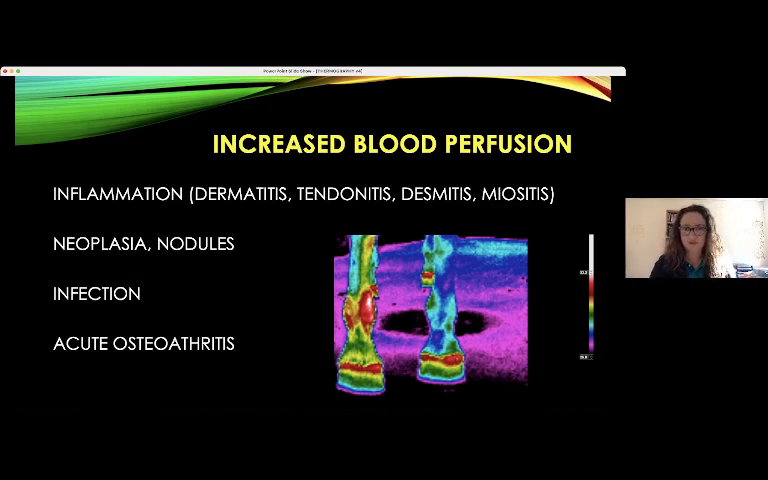As you can see in this image, it's possible to see a horse, and the fetlock of this horse obviously has increased blood perfusion, in the medial part of the fetlock. So we can have some guide to conduct the other exams.